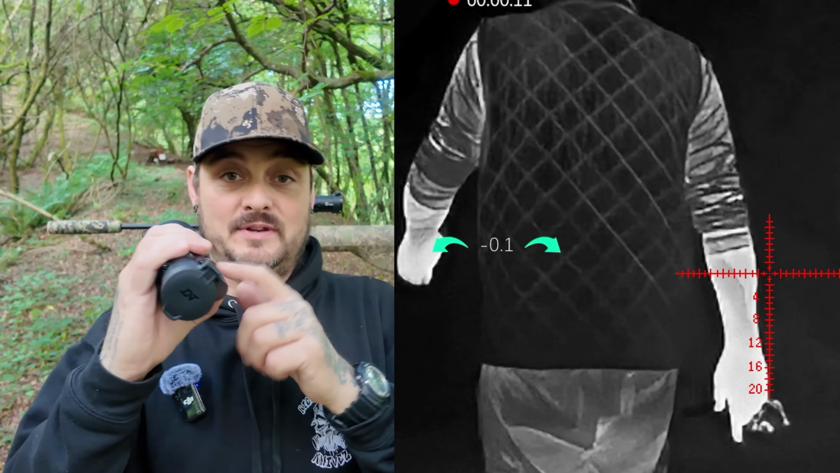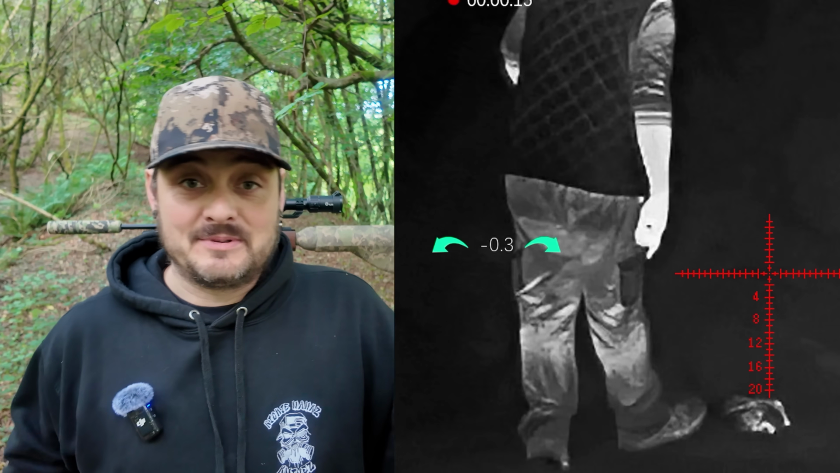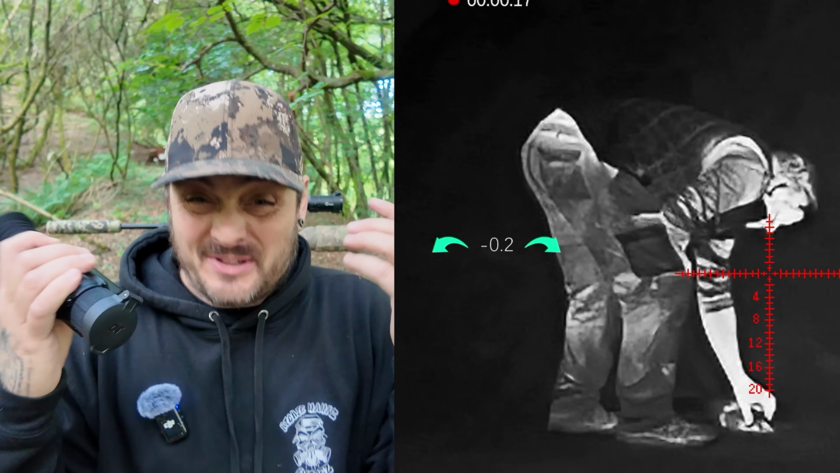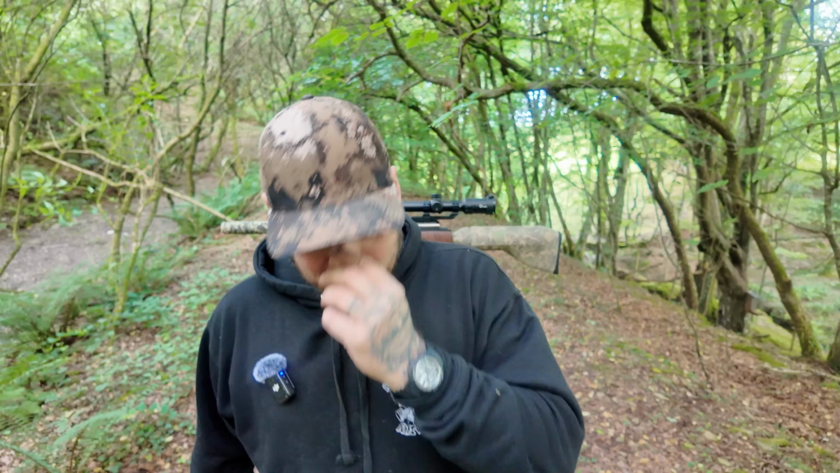First of all, it comes as three things. The first thing is a thermal monocular, a handheld monocular. So I'm walking around with my handheld binocular, having a look around, and I'm seeing a heat signature for some pigeons. I actually shot a pigeon. There's some footage of me. I didn't get it through this because I was using a different scope, but I shot the pigeon, and it works. I was mind blown at how good this thing was.